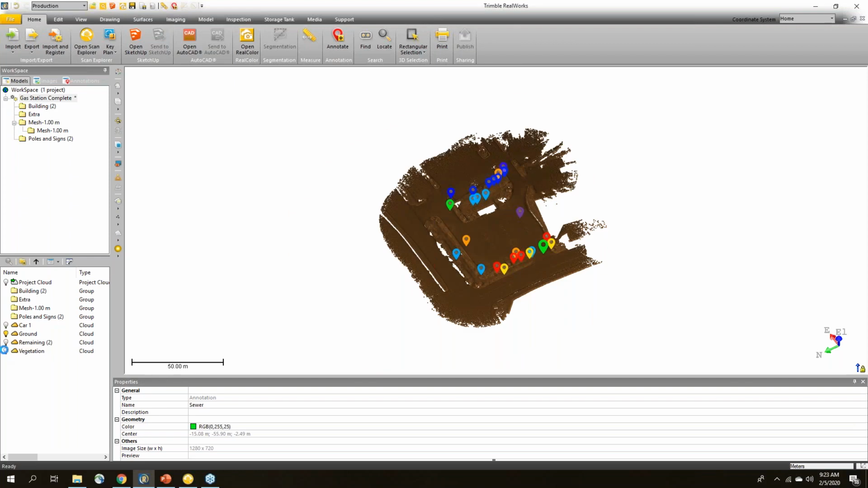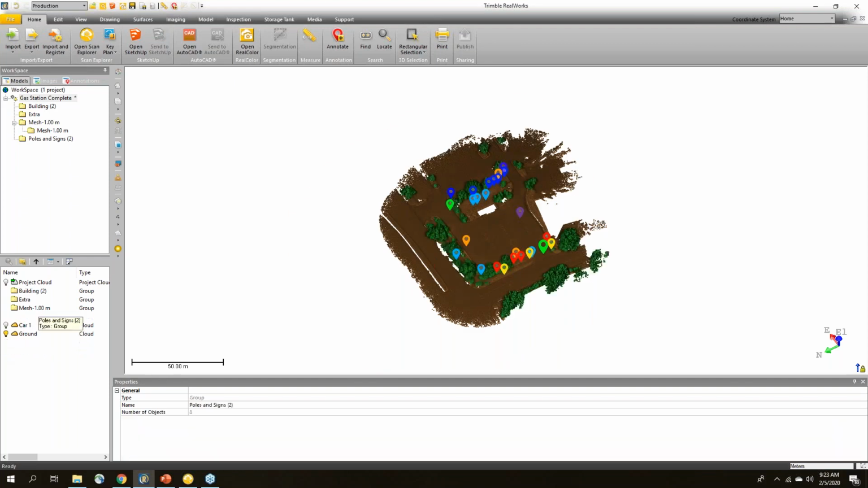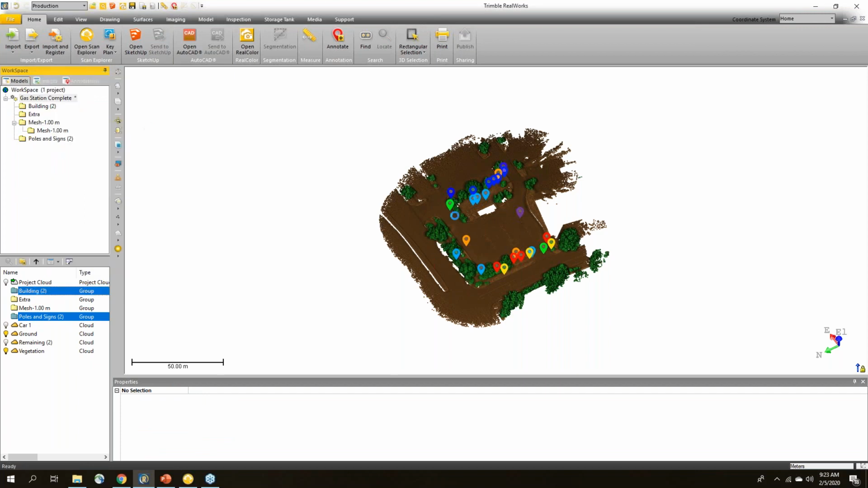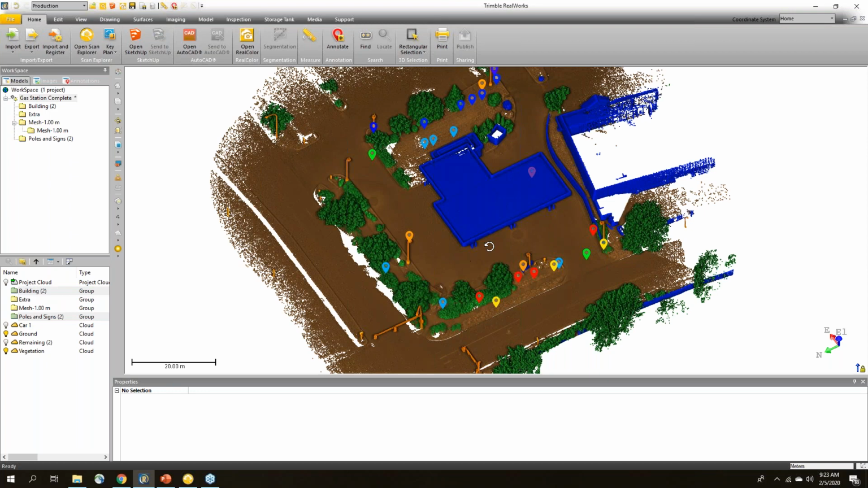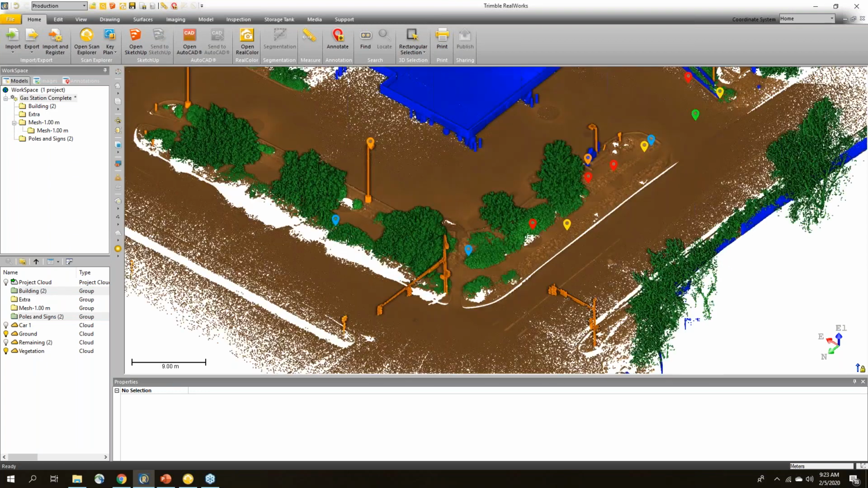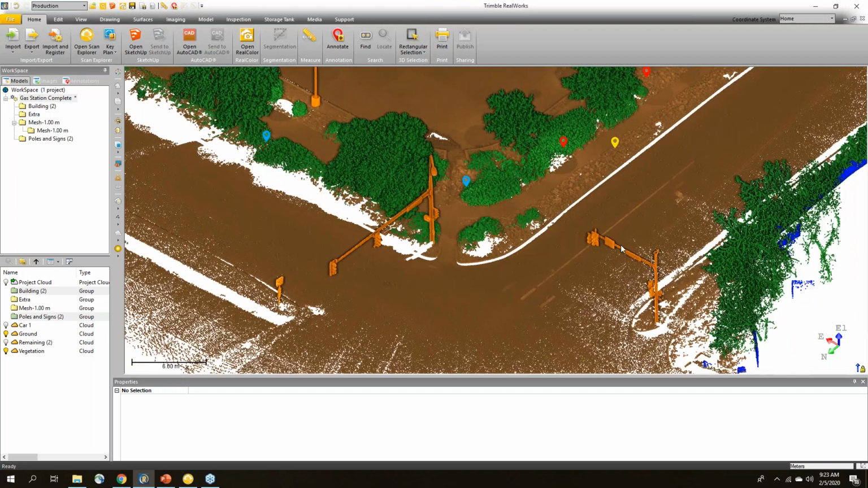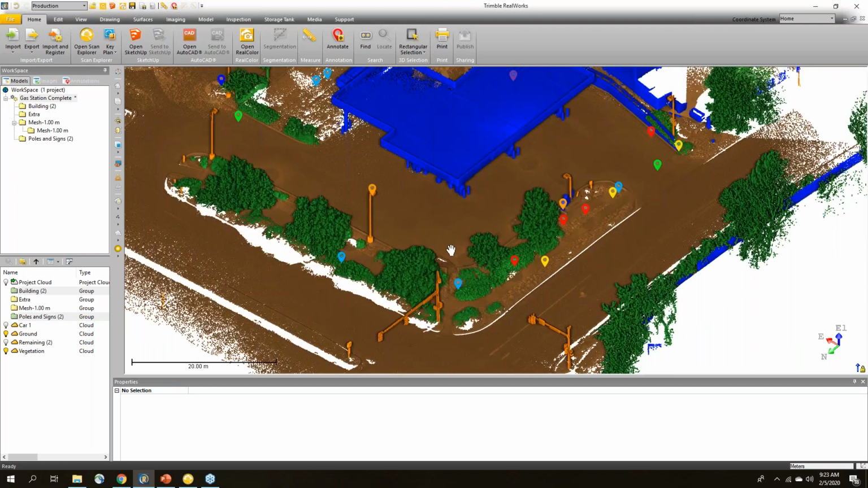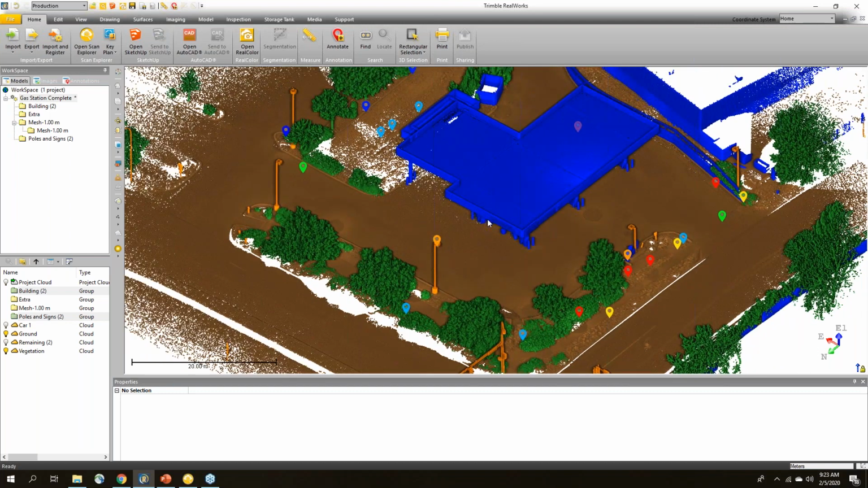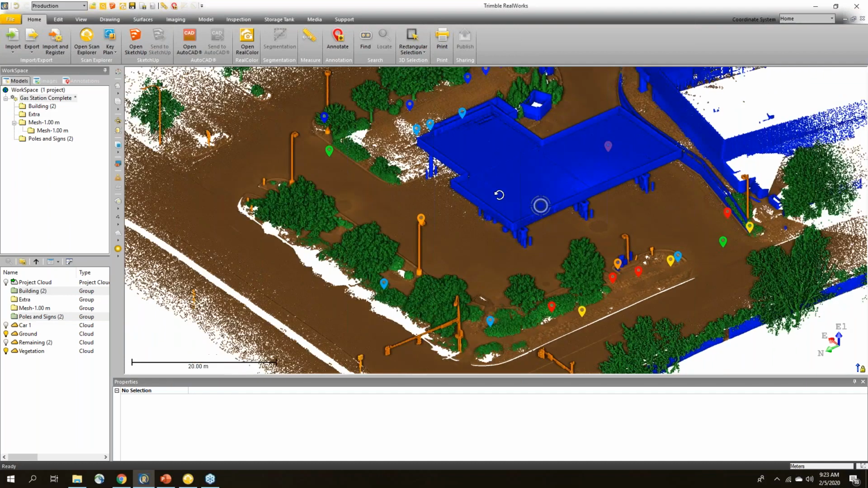I ran through and did some automatic classification on the project before I started working with it. I'm just going to display all of these clouds. So the software went through and automatically classified different objects. Now, it didn't get them all perfect. I had to do some cleanup, especially on these objects that were a little farther away, like the light poles. But it didn't take too long. I essentially just used the segmentation tool and quickly added those to a new classification layer.